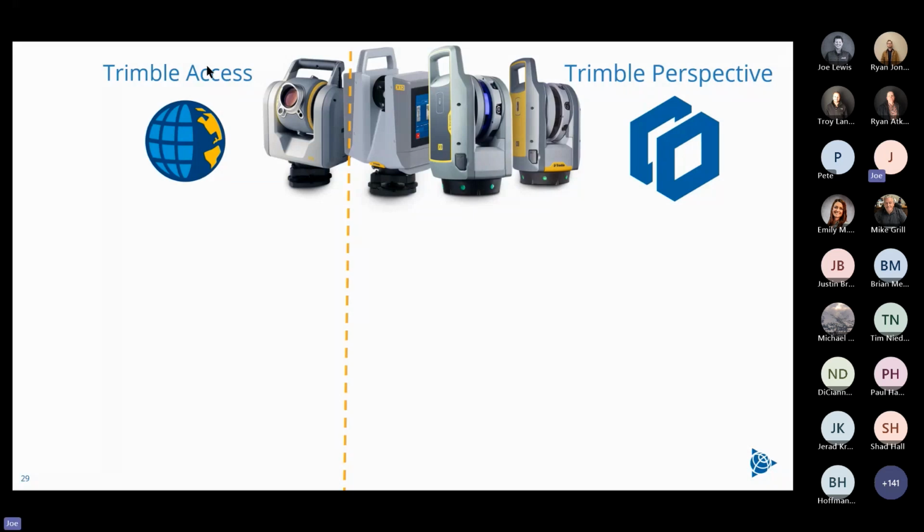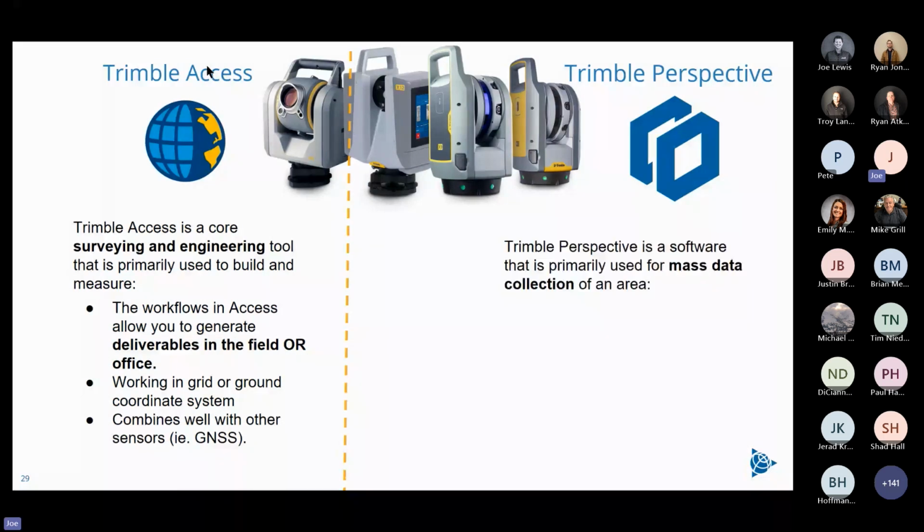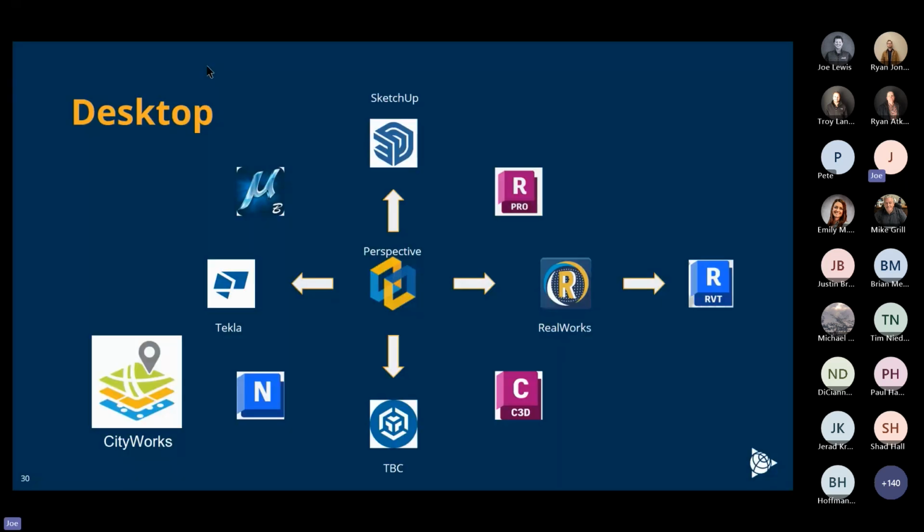So again, the SX12 works with Access, more of a surveying tool. You can deliver the data in the field or in the office, of course, on a ground or grid coordinate system. And it works with all of our other sensors. Perspective is going to work with the X units that we have out there. Lots of data collection. It gives you the ability to look at that point cloud, navigate through it, annotate within the point cloud, and verify that you have everything before you export it out for your deliverables to the office. Speaking of the office, we work with multiple softwares.